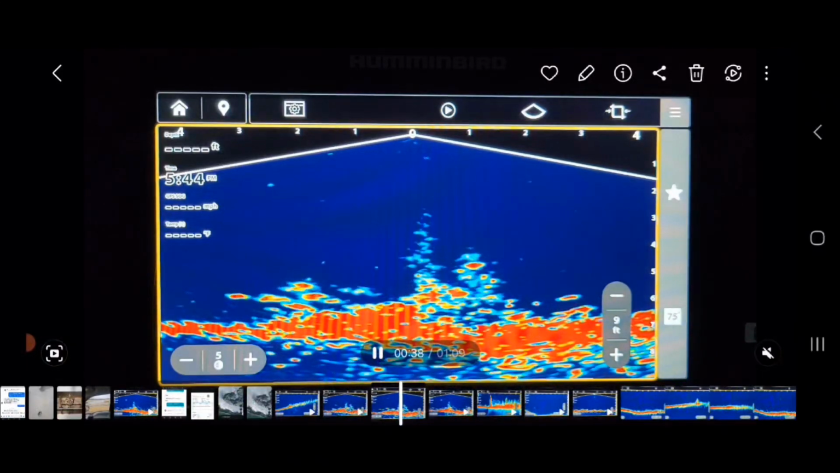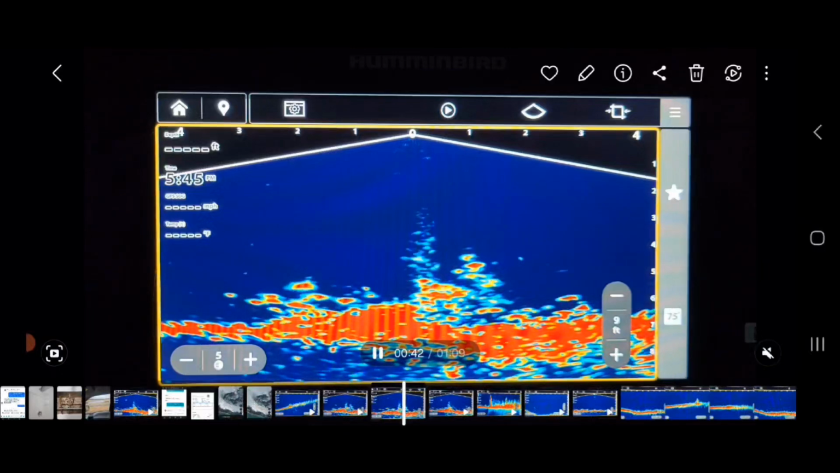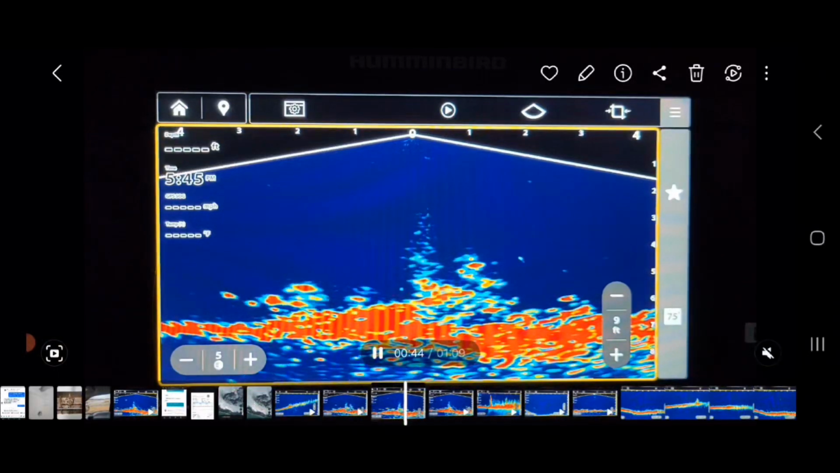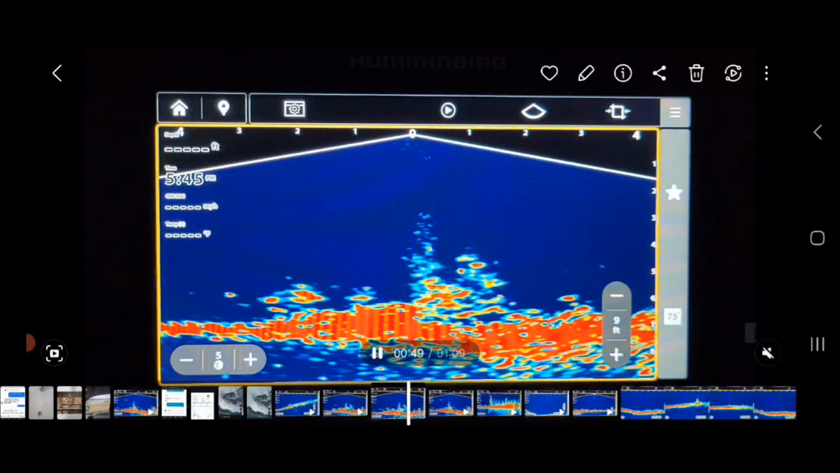Looks really good. Can see the weeds, can see the fish, can see my jig. I haven't tried finding my jig super far out yet, but we will be doing that soon.